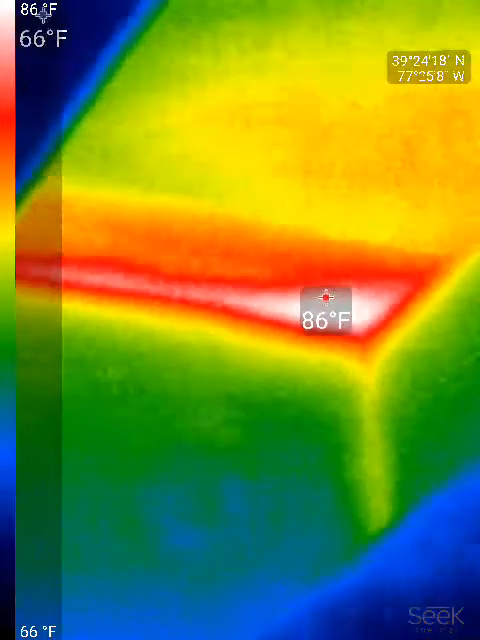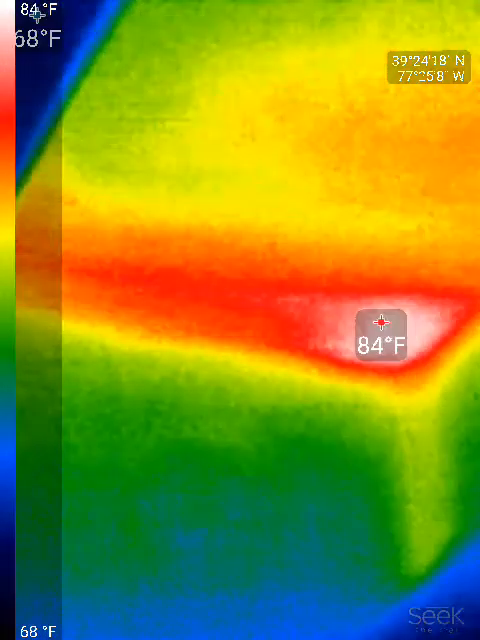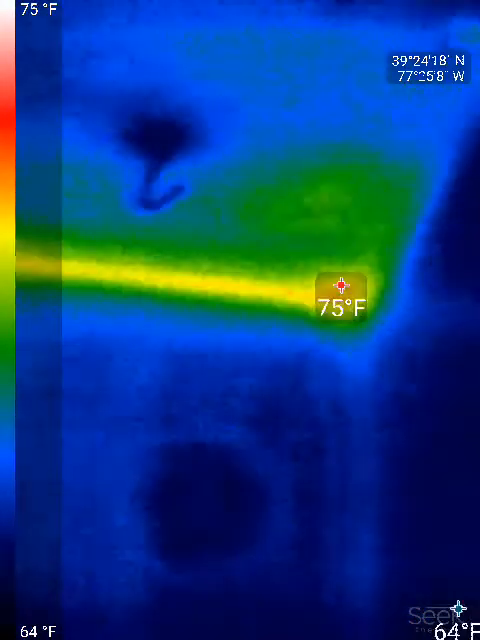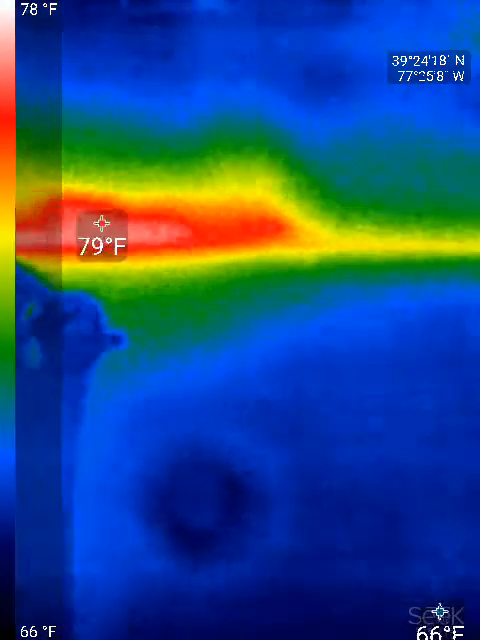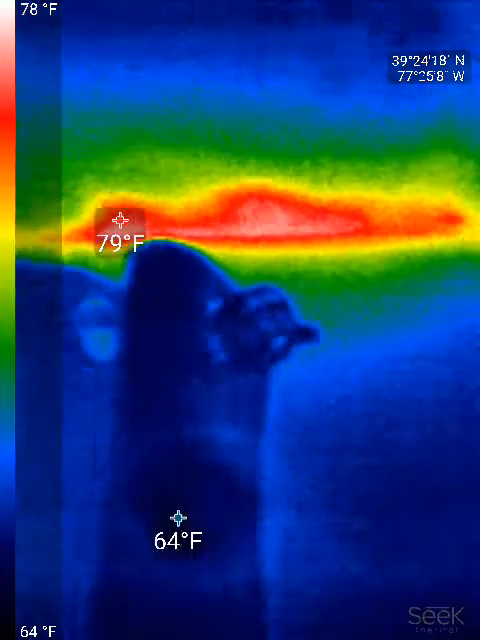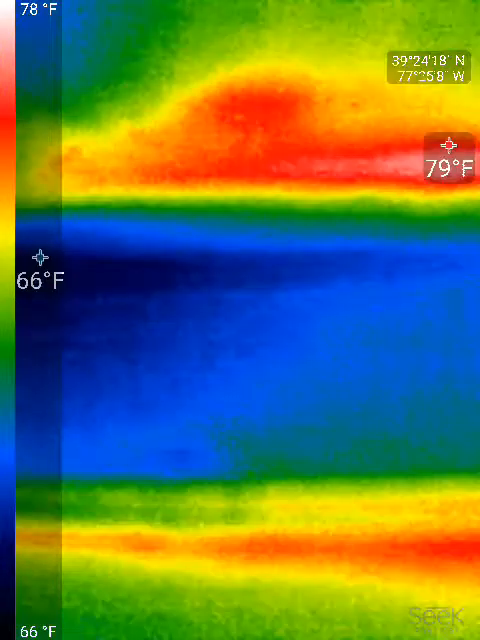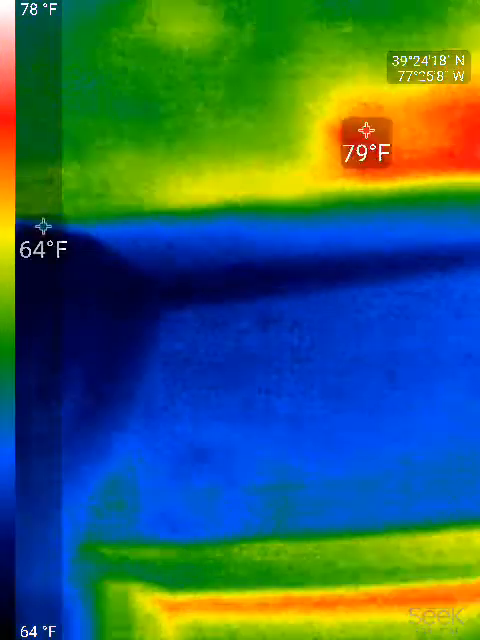This is in the closet. You can see a pretty decent hotspot there. That's along the exterior wall where the eave comes down. It's probably a combination of air leakage, but also the soffits don't have baffles for the attic insulation coming down.